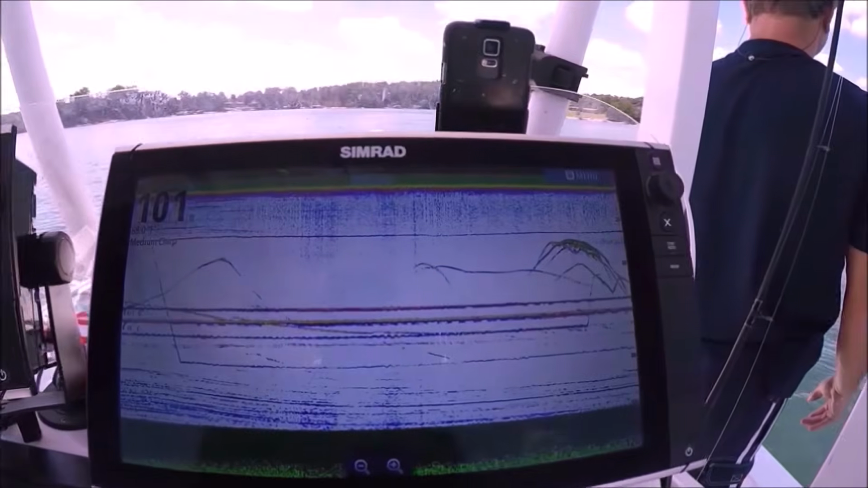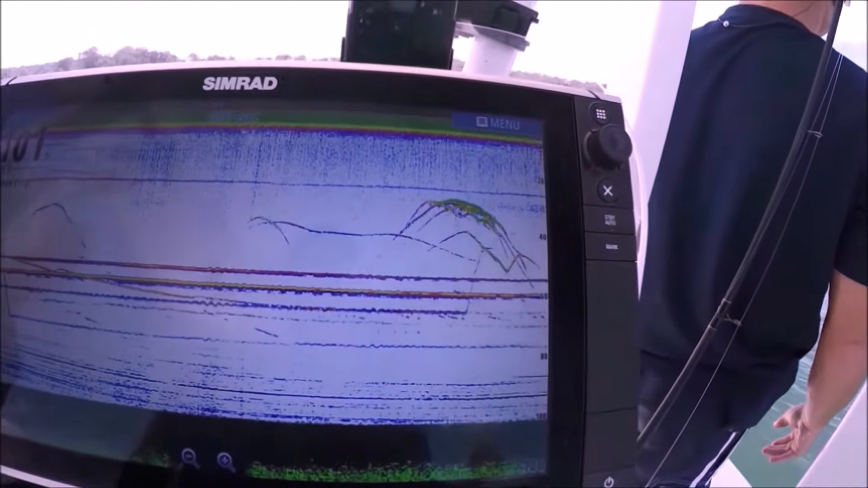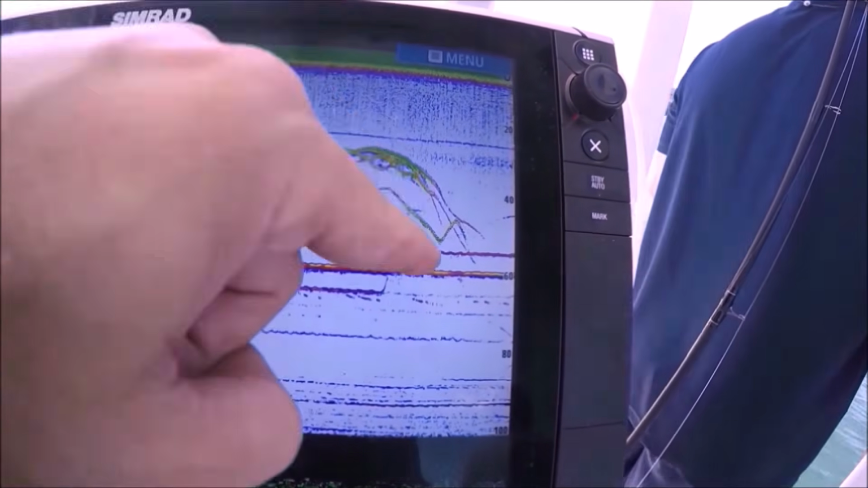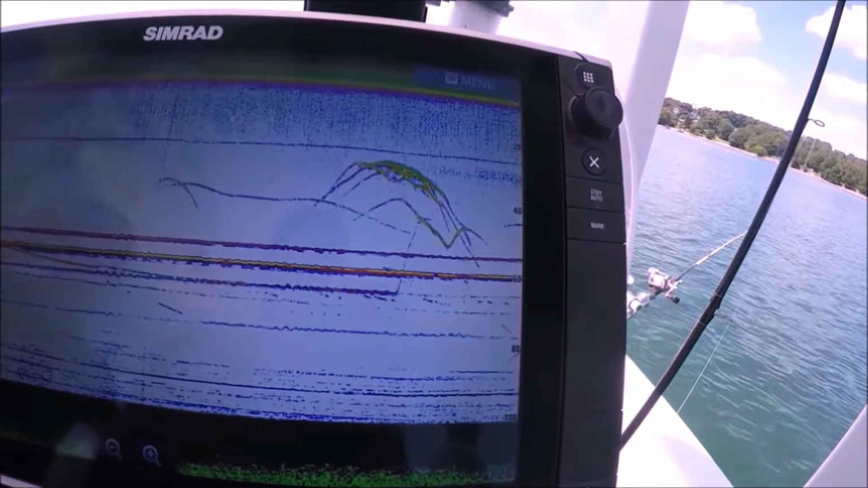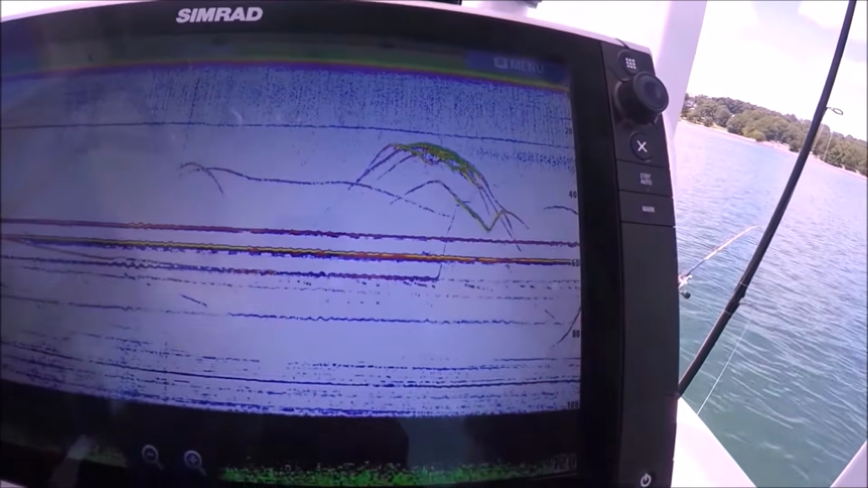I just brought that bait up from here, right up into these stripers we came across. We just brought it up to here, and he saw that fish come and look at it. Look at him chase that bait. These leaders are a little long, so they can chase them all over the place.